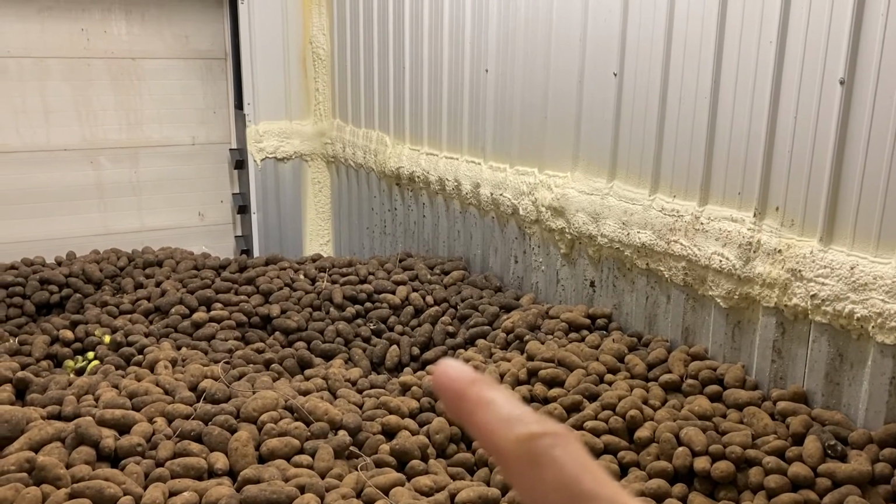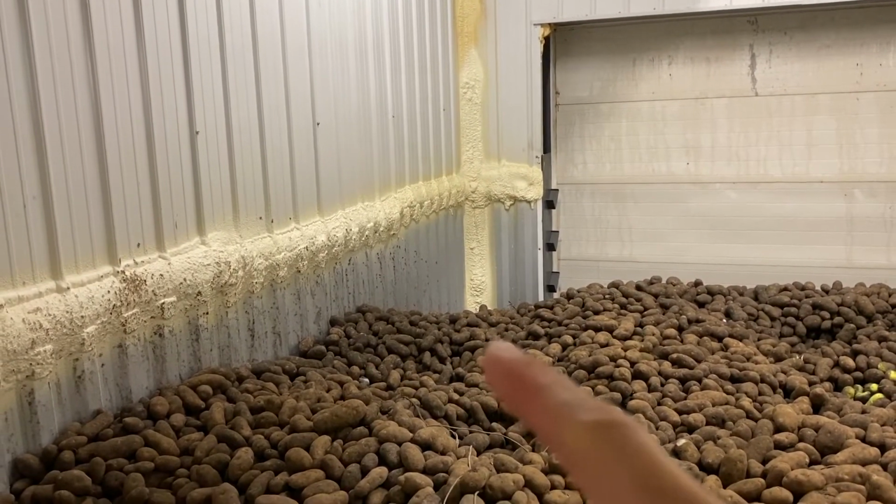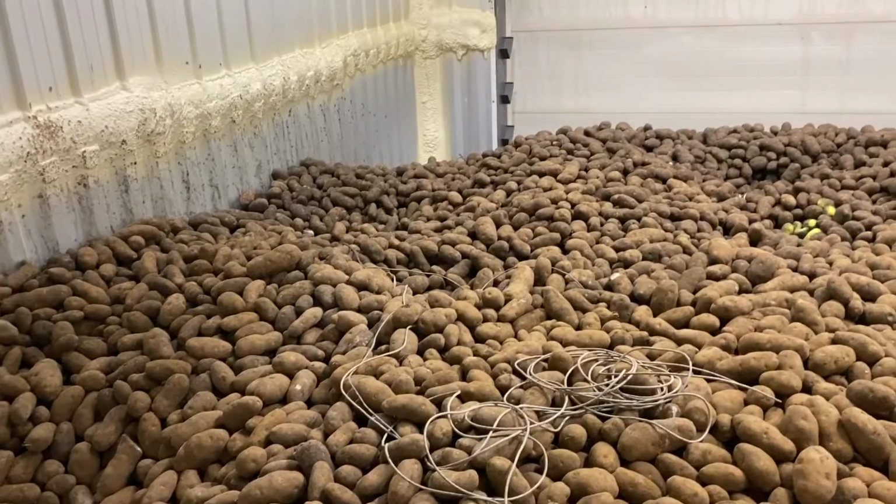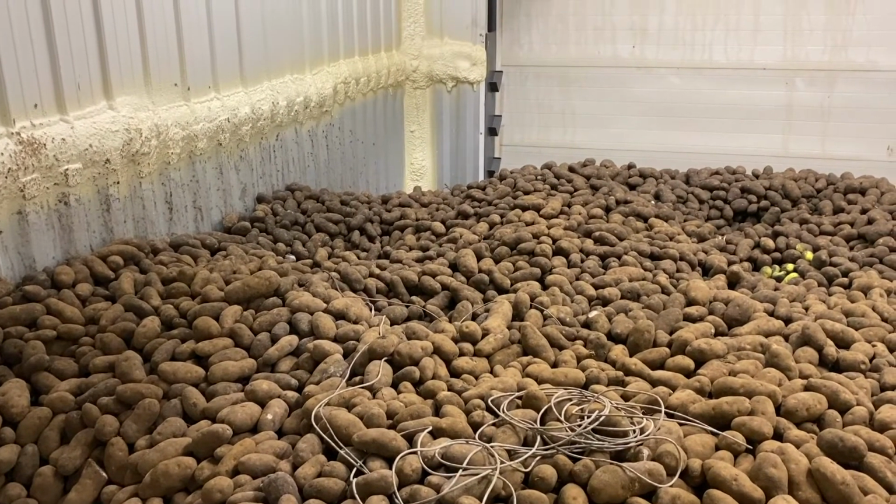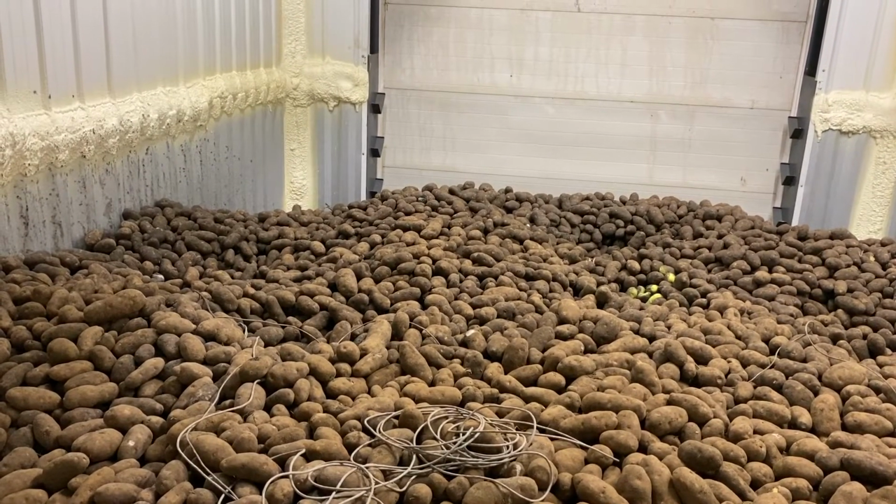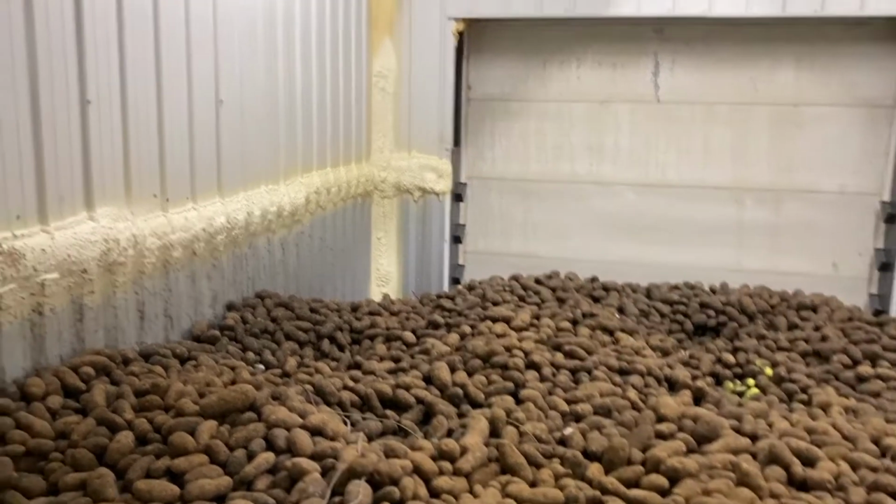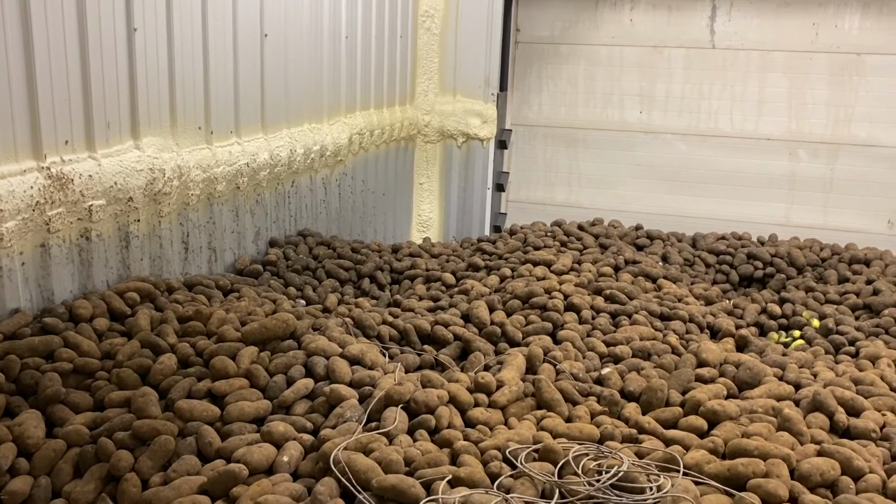One is over here, one is over here, and I think the other is over here, at 2 feet deep. The objective of the study is to use 2 types of thermal cameras over the storage season to investigate whether we can tell where the hot spots or the diseased tubers are.